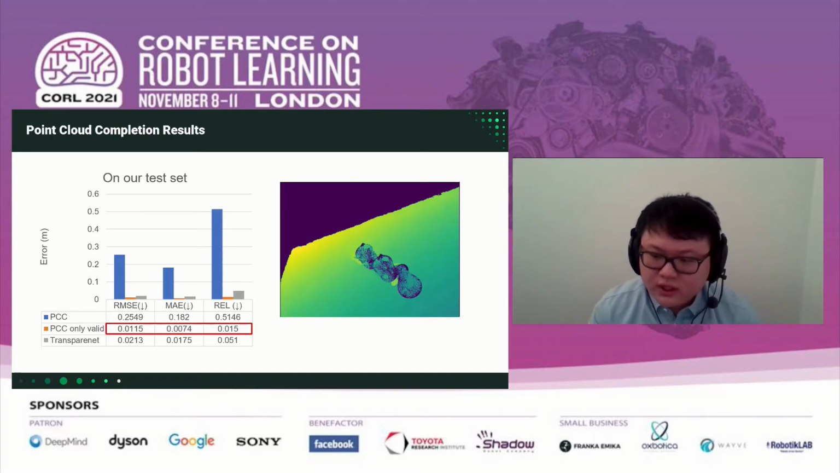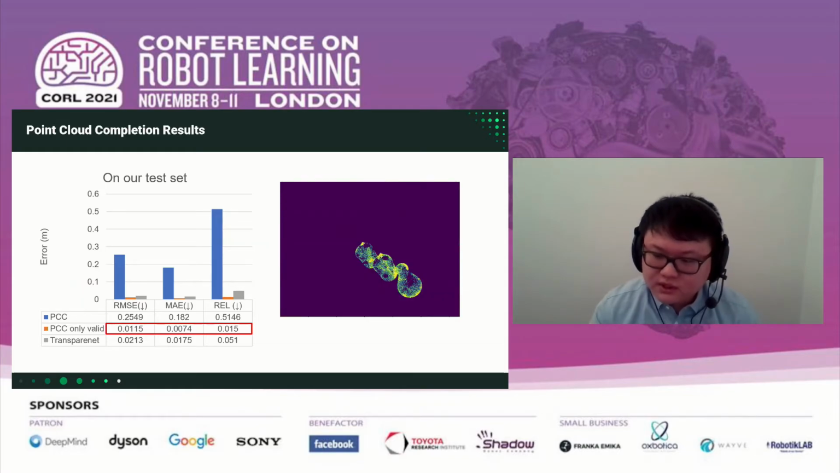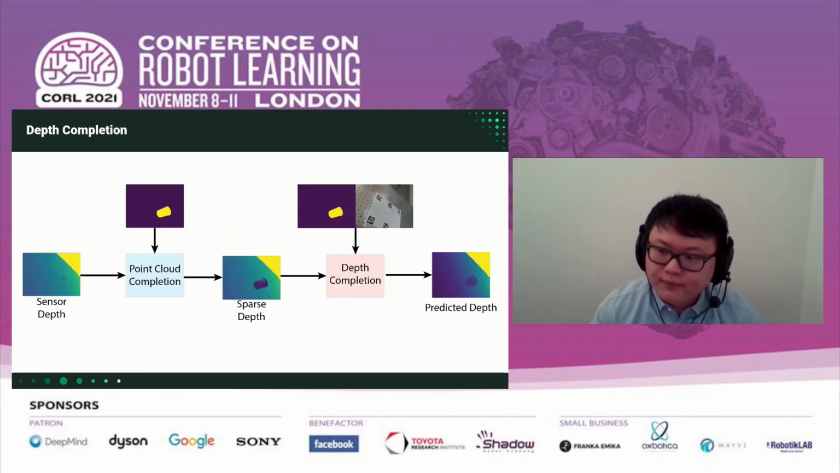Yet, due to the 3D CNN's low resolution, the network's predicted depth is very sparse with many missing depth areas, shown here. Because of that, the sparse depth's overall performance is considerably worse and cannot be used directly, so we treat it as a prior for the depth completion module.